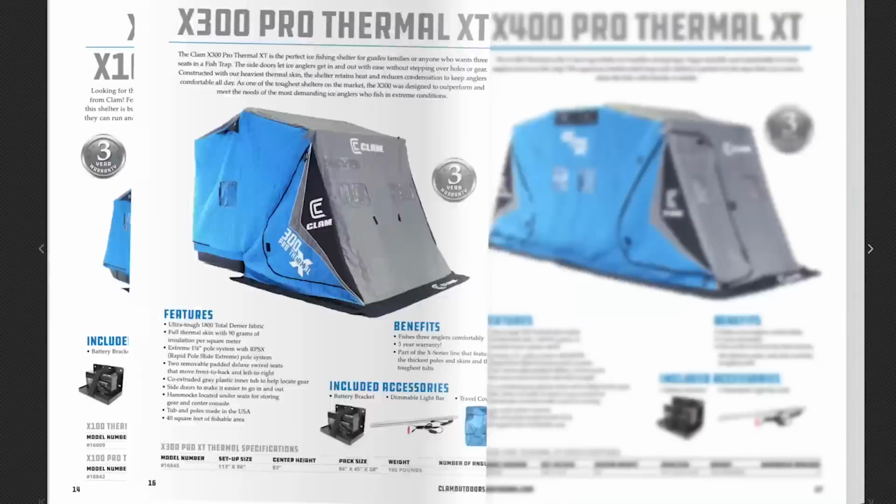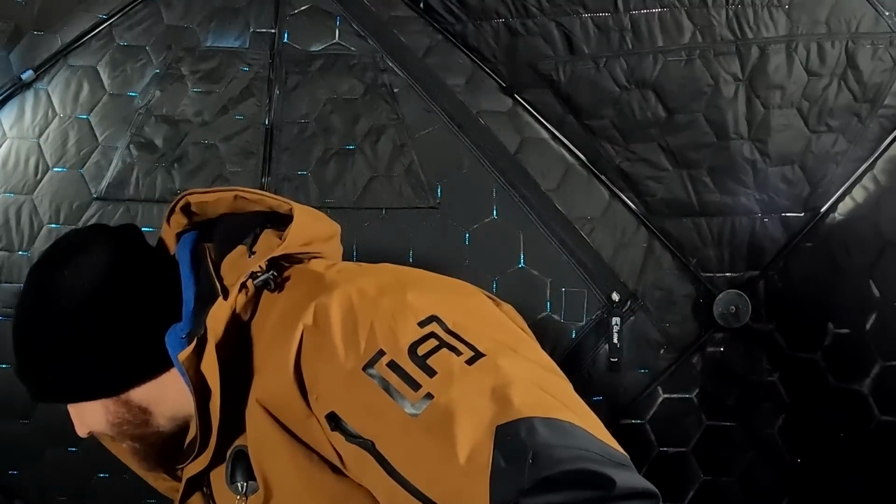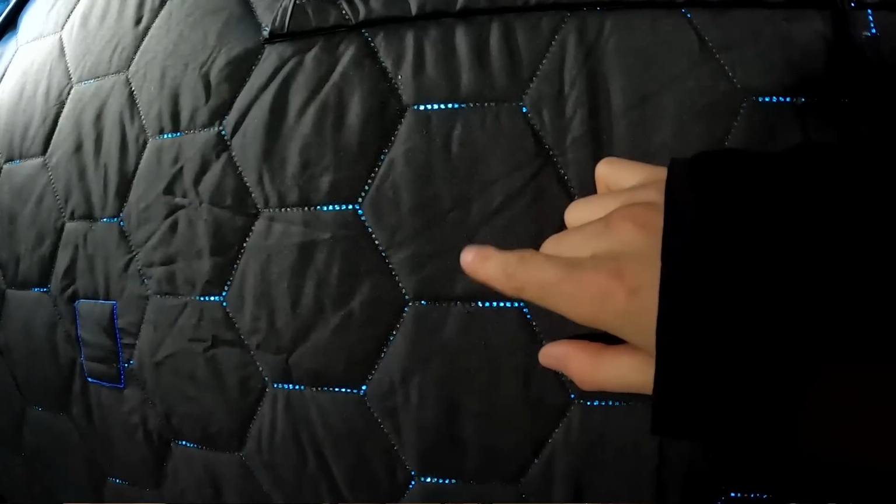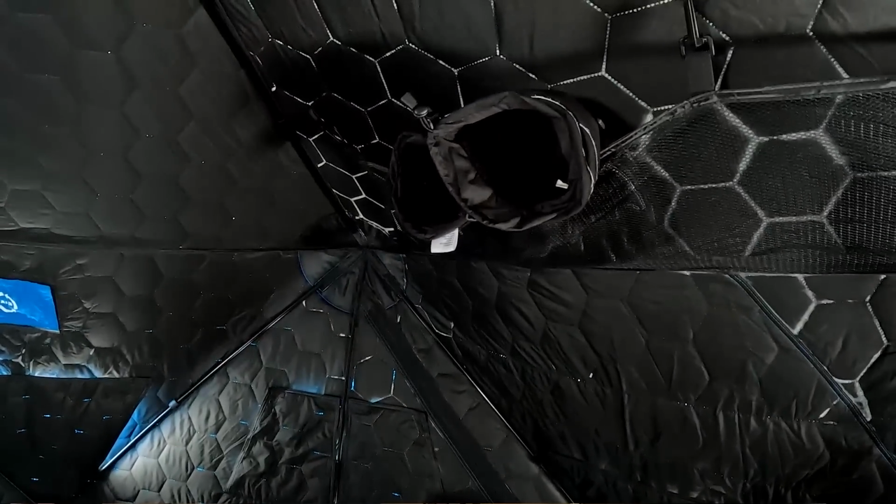Now we're hunkered down in the Clam X500 hub house. We just came through that no trip door, and that's new to the X series this year, and it makes getting in and out of this thing a breeze. It's also got a 900 denier shell, so it's gonna keep you nice and warm on these cold winter days. It's got 62 square feet of fishable area, so you can fit multiple anglers in here. It's got overhead storage, and it's also got side pocket storage on some of the walls, and it packs down small, so it's easy to carry.